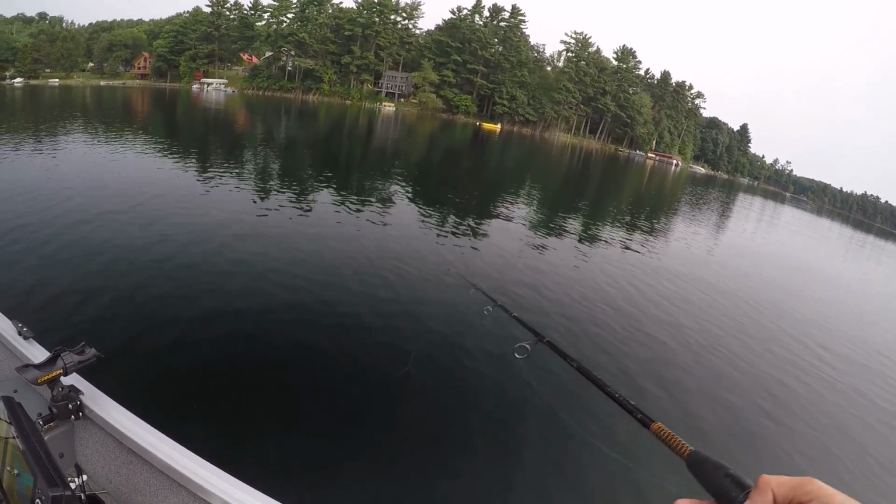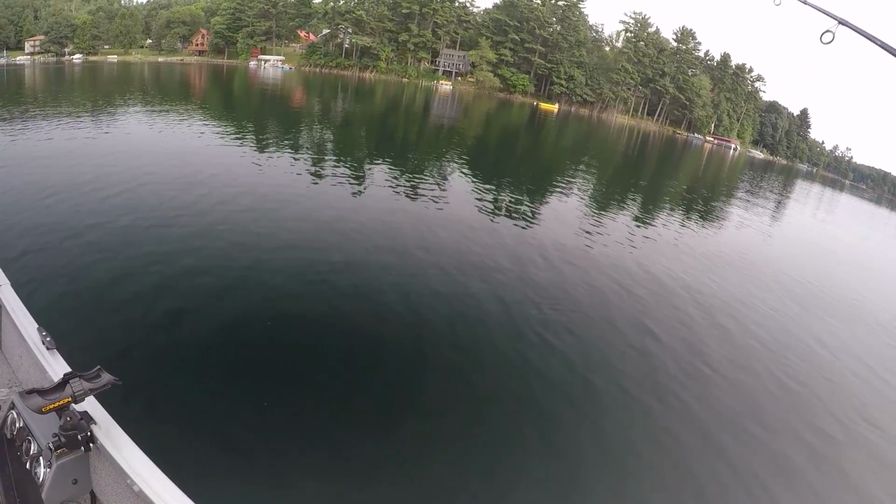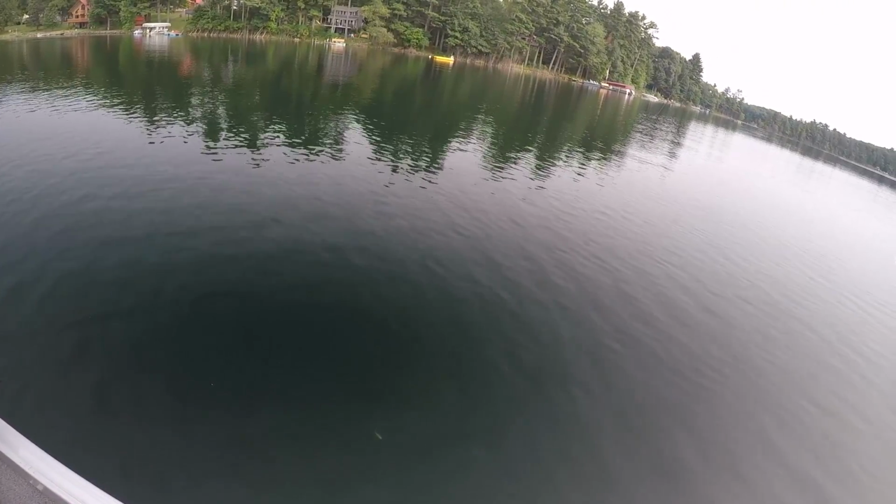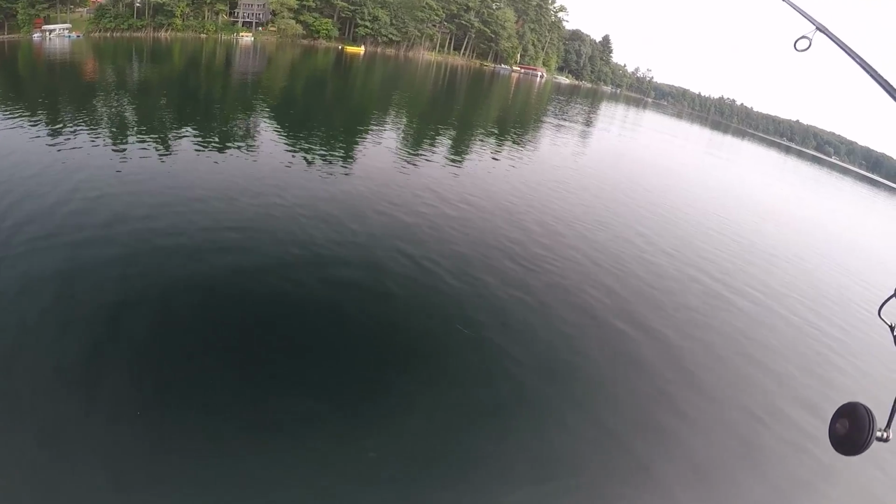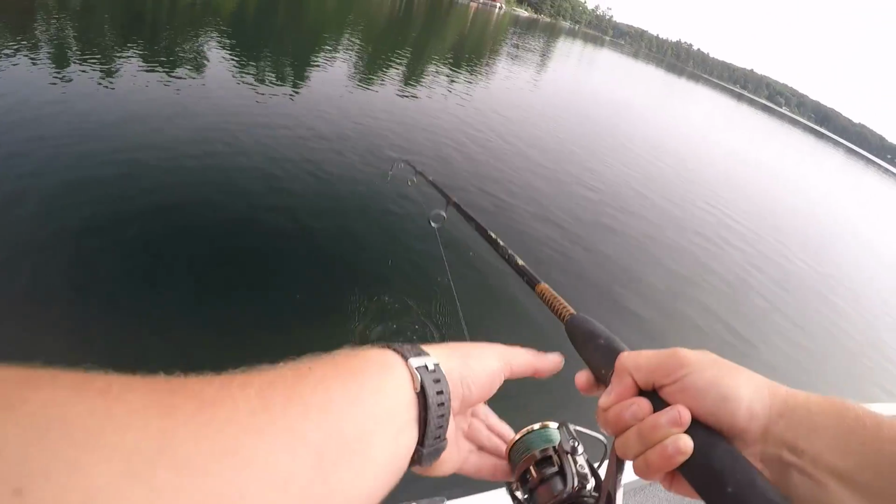Just gonna give this some pops. You can kind of see the... Oh, we just had a fish on. Can you see the minnow? Just kind of flashing around down there. Oh my goodness.